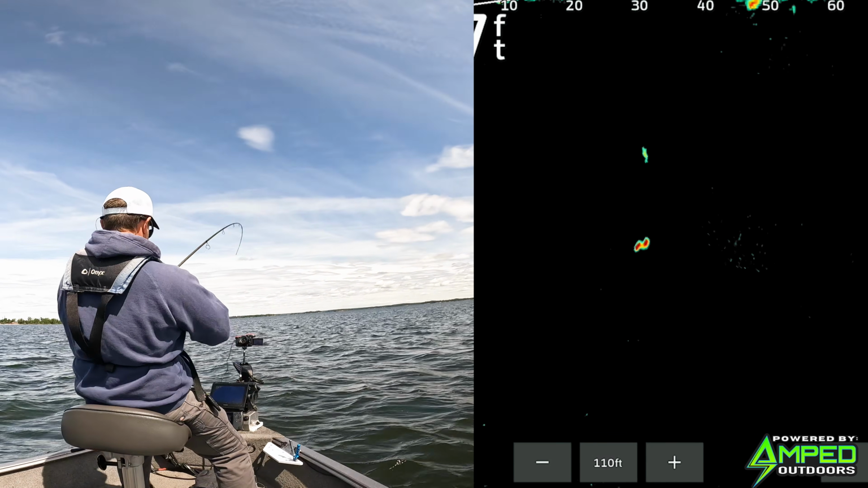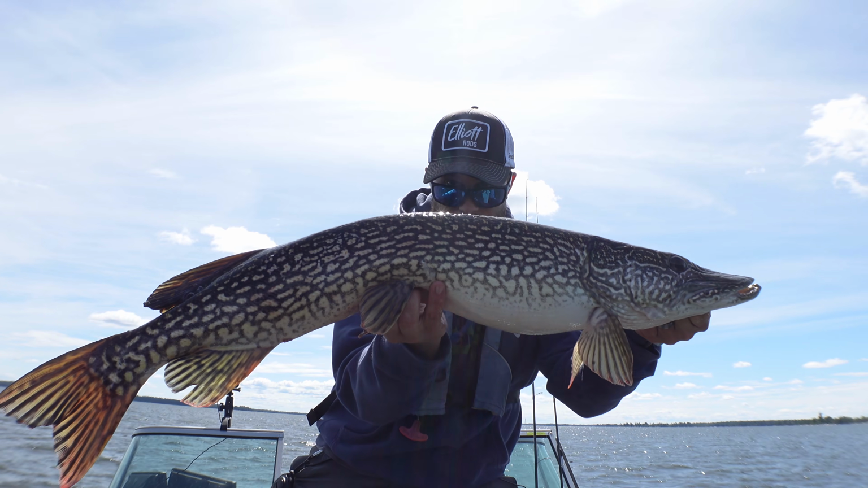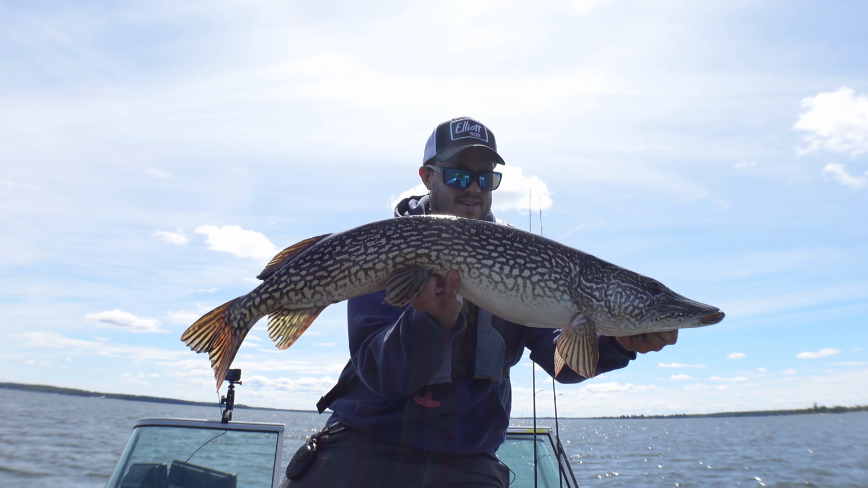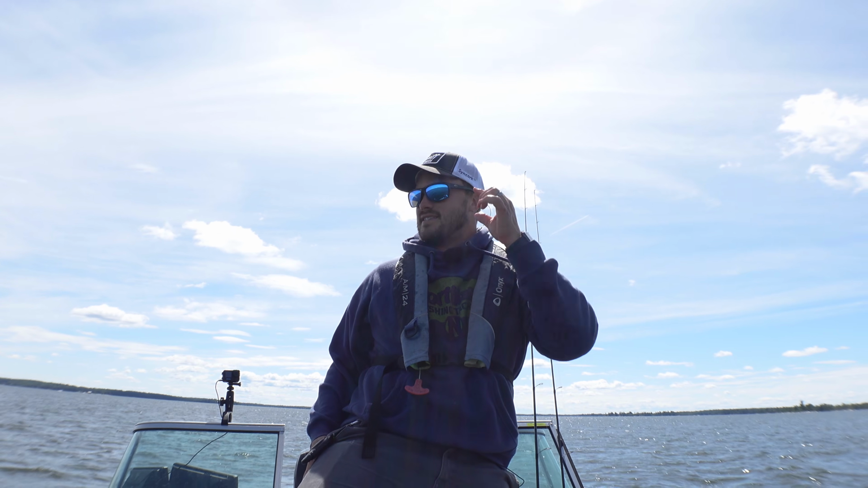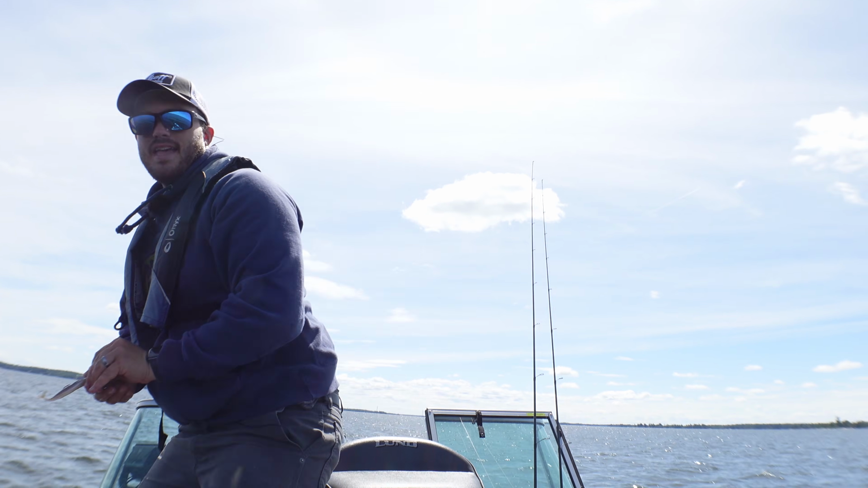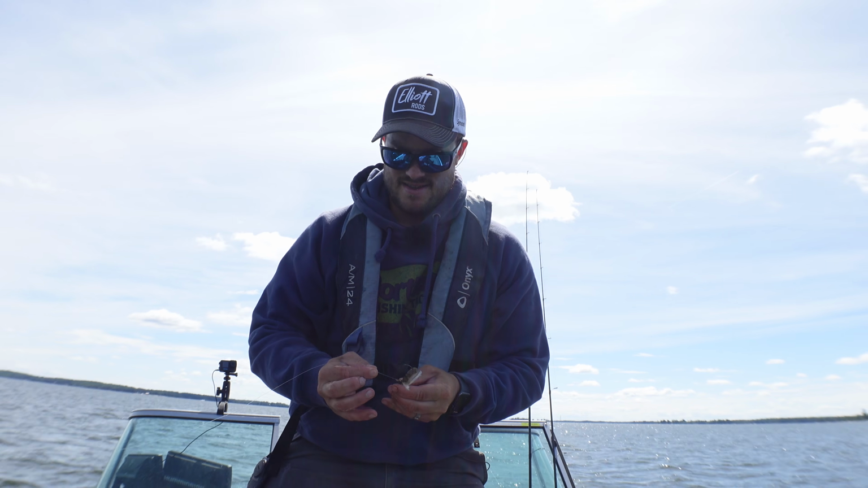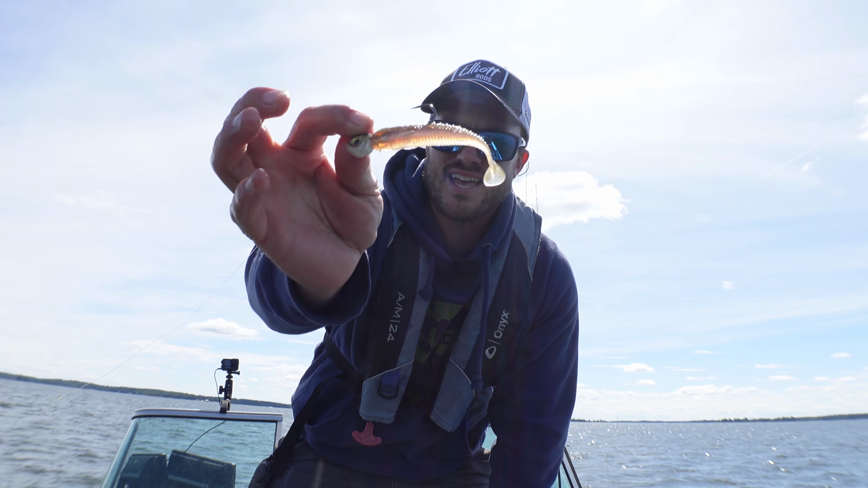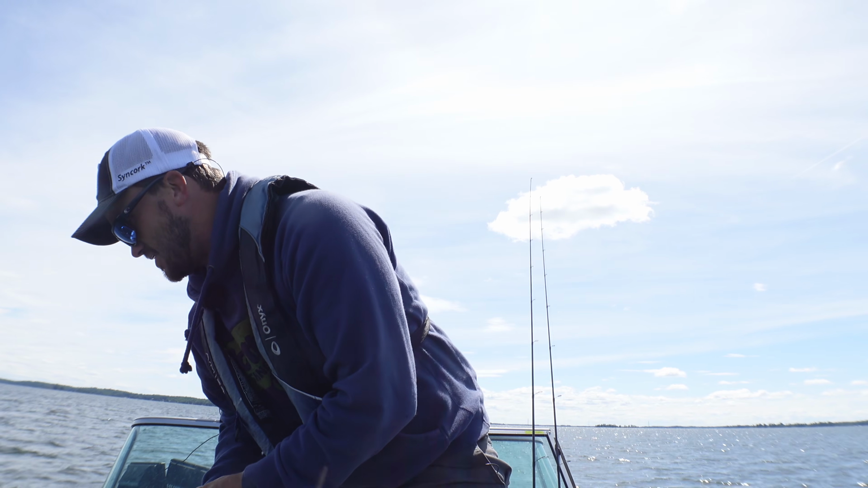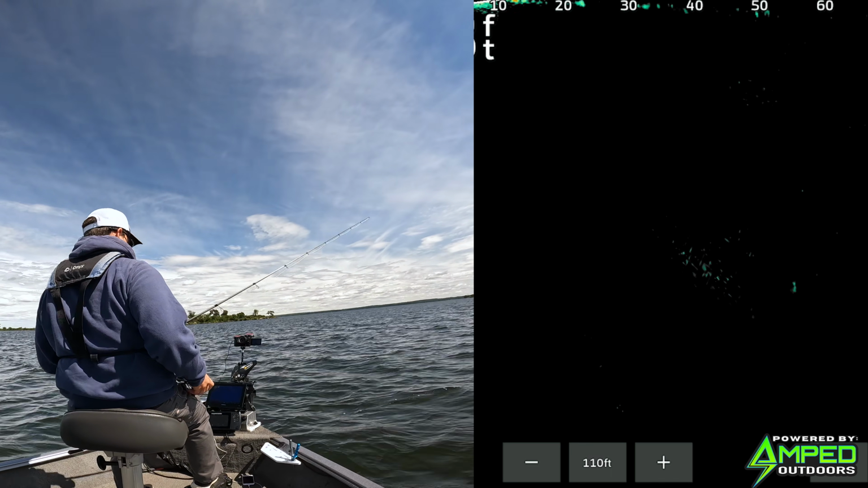Yep. My guess is this is a big pike. Show them off real quick. Oh, fun fish. They grow thick in here just like everything else. That's what I love. Even after a pike like that, this eye candy plastic is just pretty much untouched. My line, however, not so much.